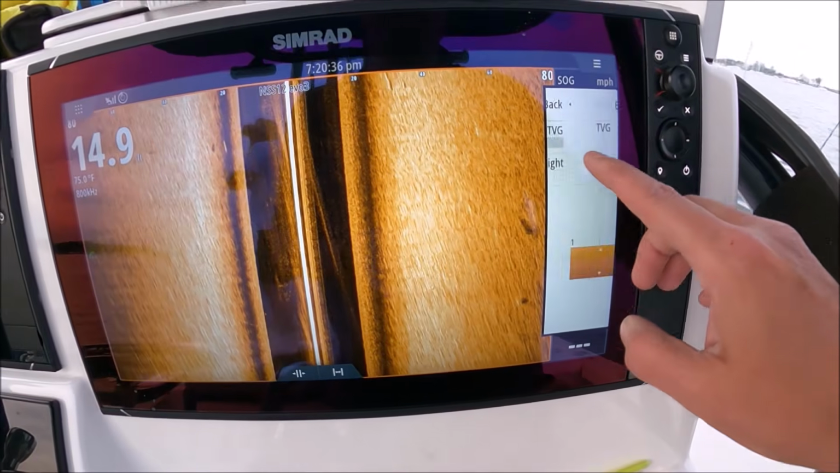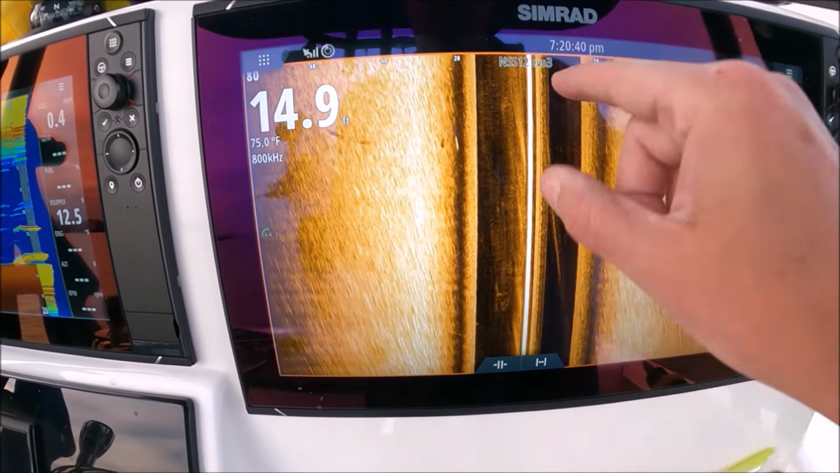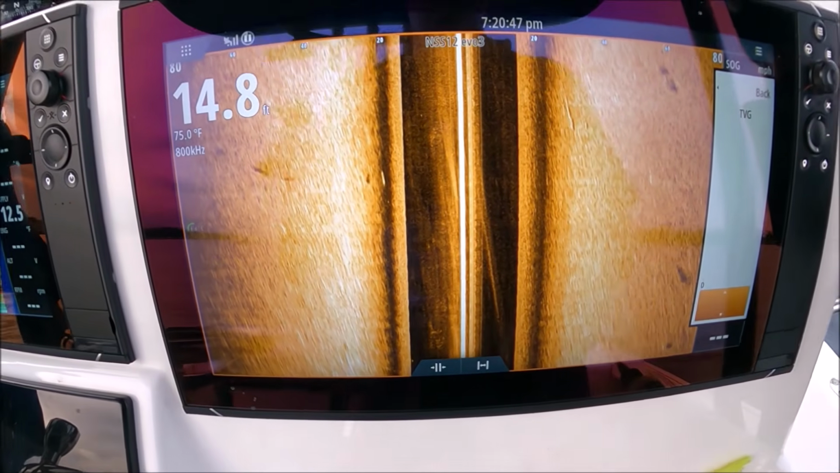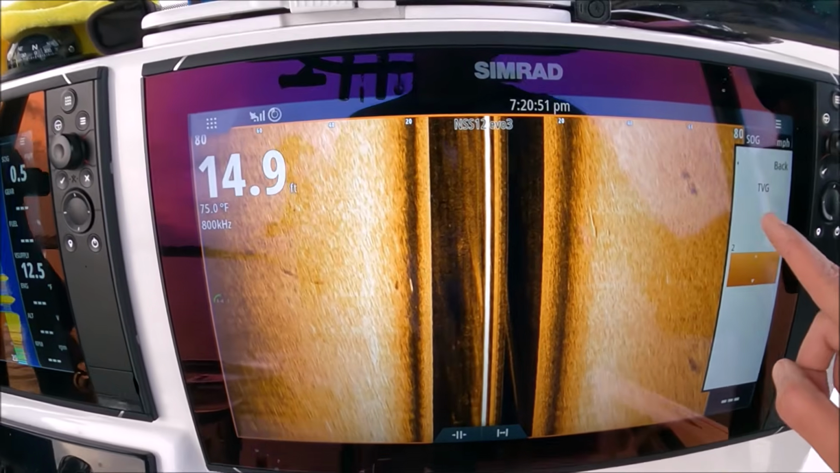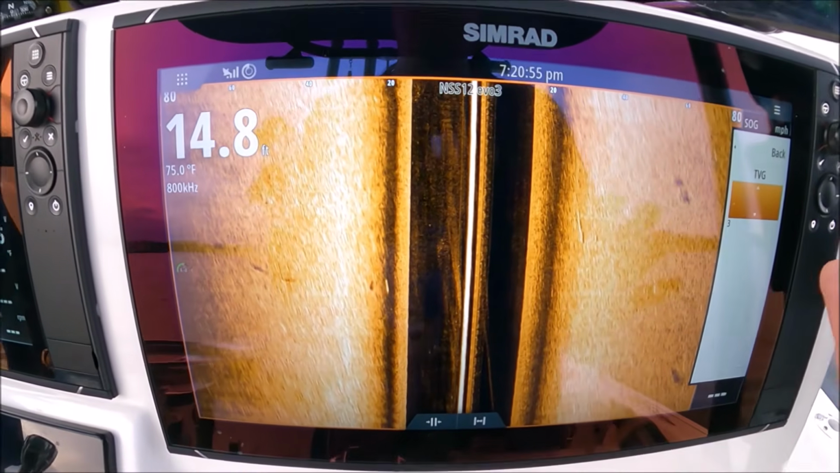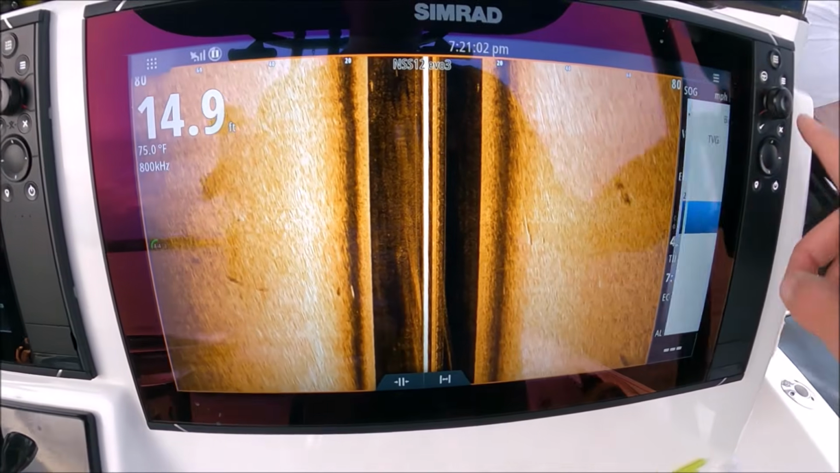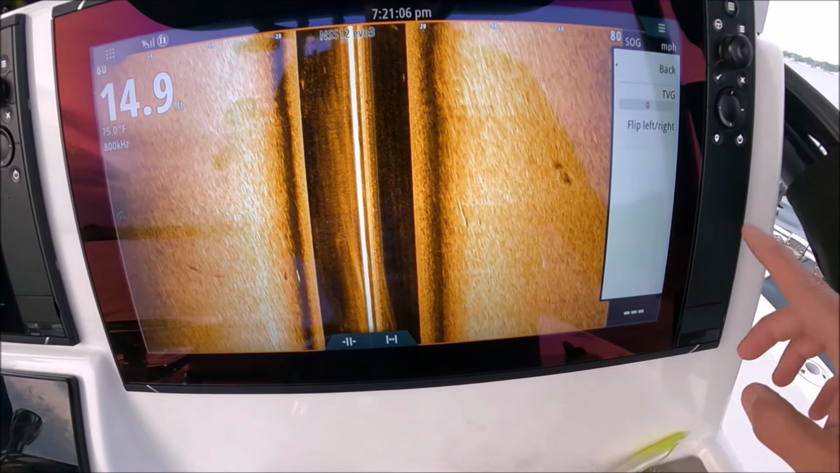Advanced TVG deals with clearing up returns close to the boat, and that would be these right here in this black area that is directly under us. So you see, as I reduce it, more stuff appears. As I increase it, it starts to filter out all that little stuff. You get a nice clean screen, but I want to be able to see that bait, so I don't mind the noise. There's a striped bass right there. There's a striped bass there. See his shadow. So my TVG, leave it at 0.